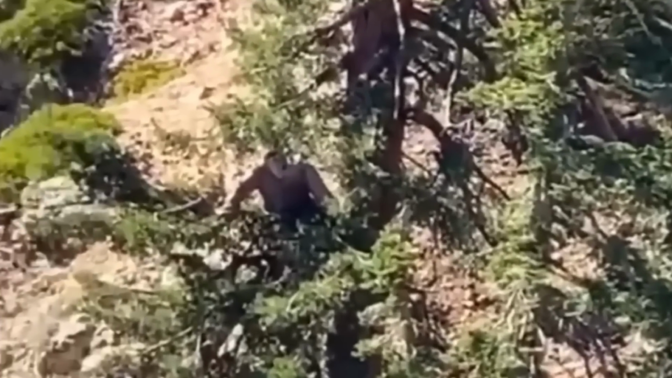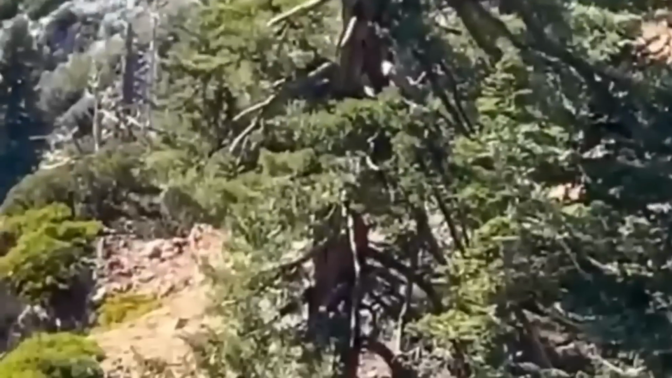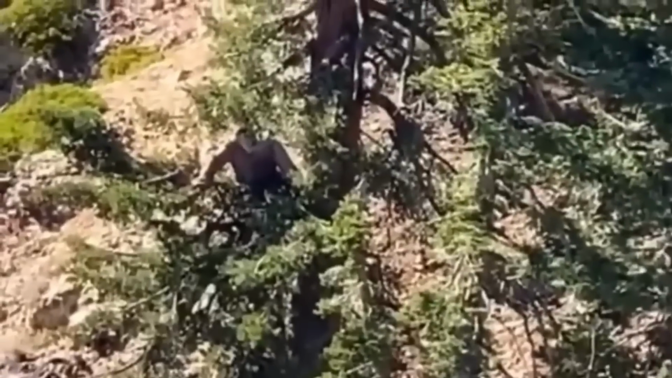The large Neanderthal-like creature is studying something intently in the branches of the tree, unaware that it's being filmed. It has been suggested that it is stalking something. Is this an ape filmed from a deceptive angle that makes it look far larger than it is? Or is it a Sasquatch? You be the judge.